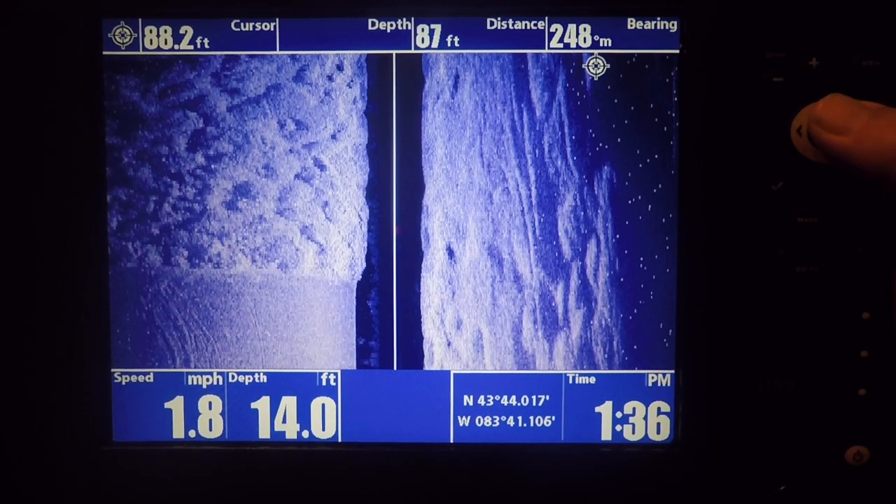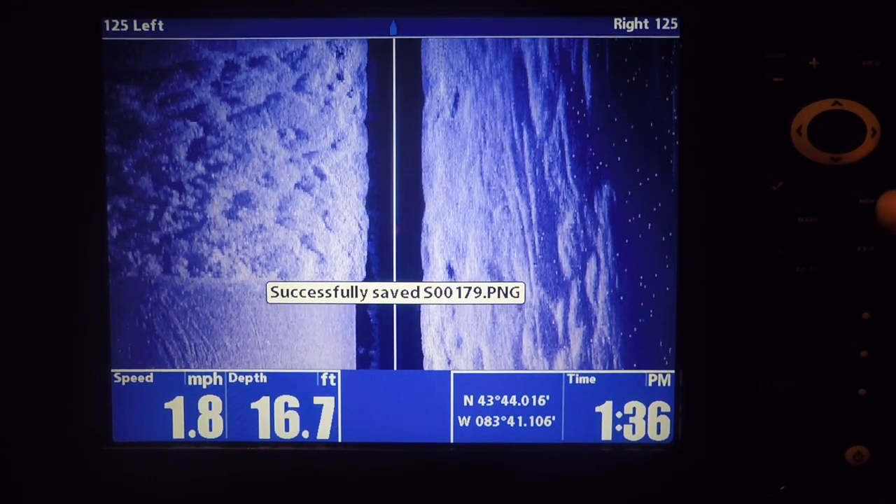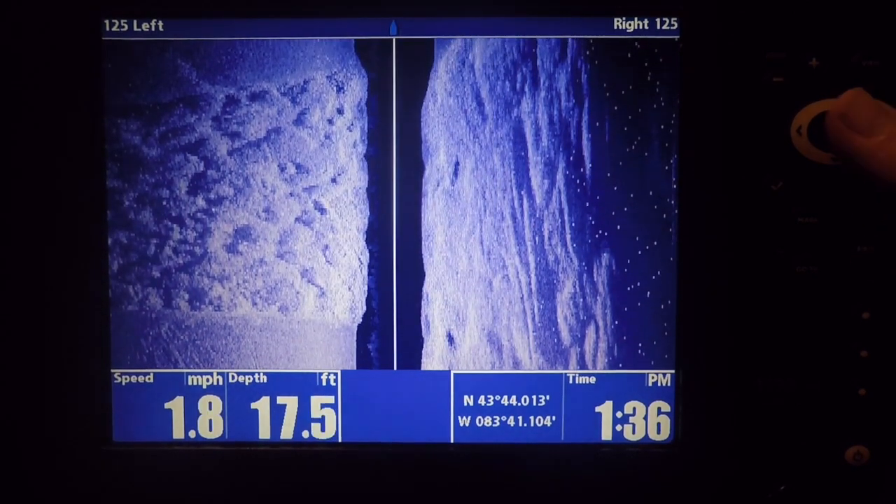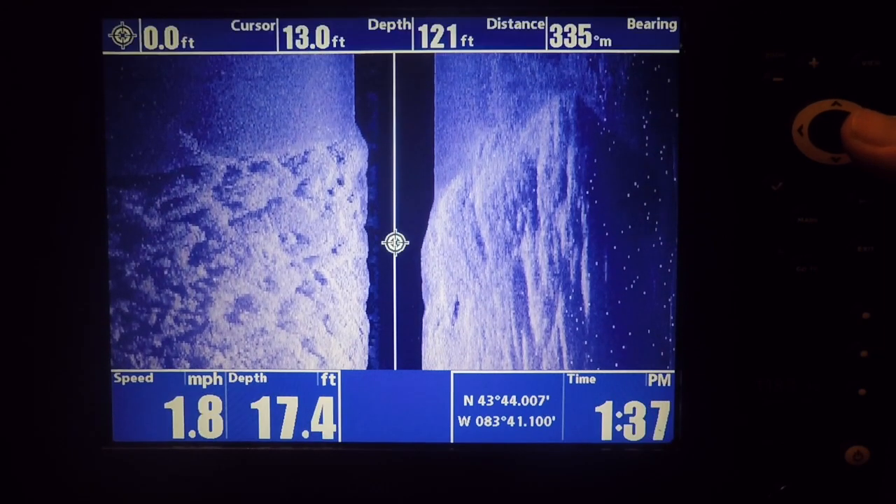So as I go further and further, I'm just going to keep doing that. I'm going to keep mapping the boundaries every 50 feet. Let it play back a little bit until I see a new edge, and then I'll pause it.